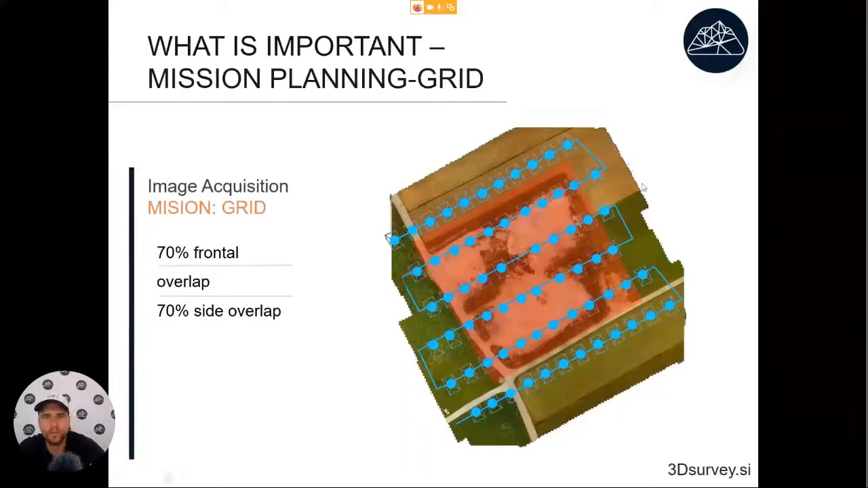When we plan the mission, the recommendation is like that. If this is our area of interest, we draw the area so that the flying path will be just slightly over our area of interest. That will allow us to get a bigger area, but the best accuracy will be in this central part of our model. This part on the edge has less side lap, so it might not be as accurate as this one here on the inside.